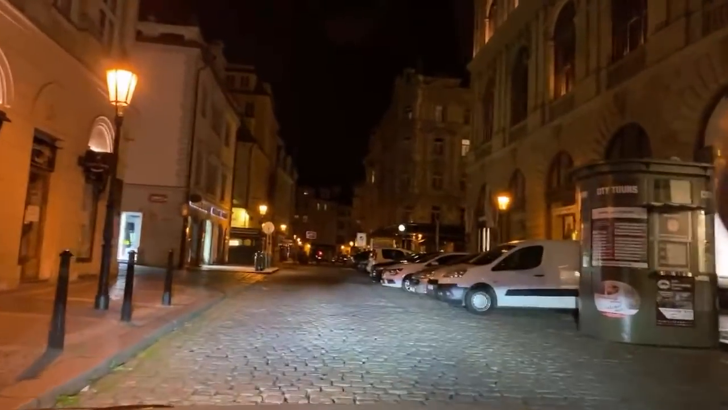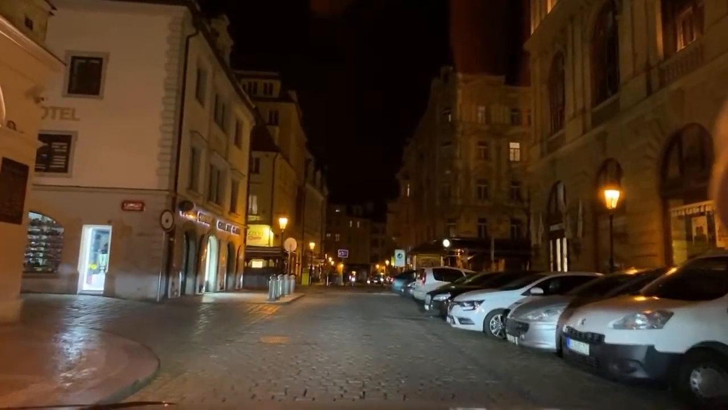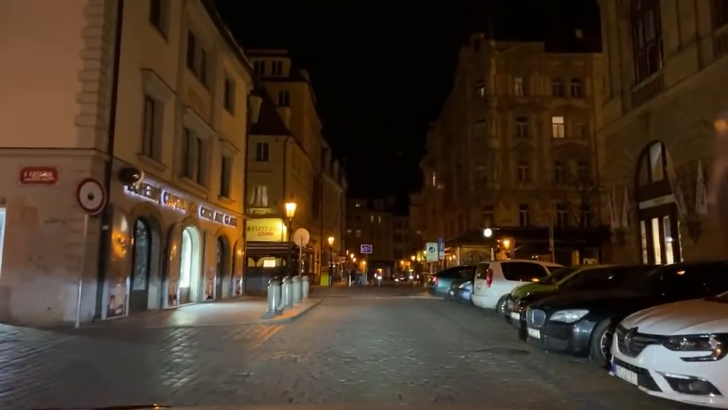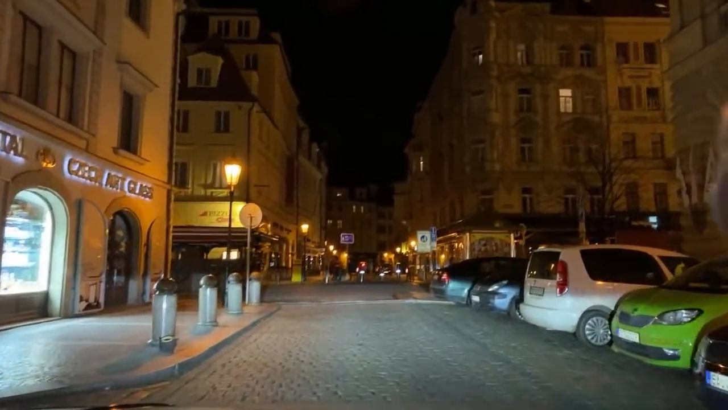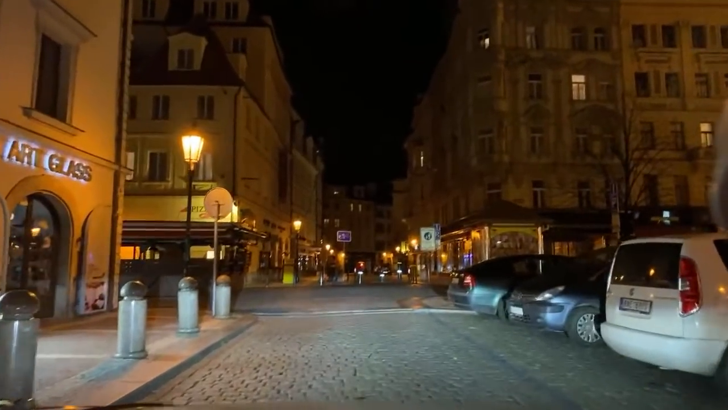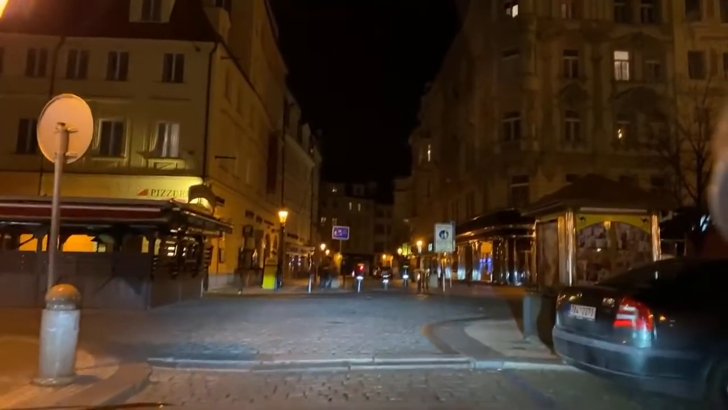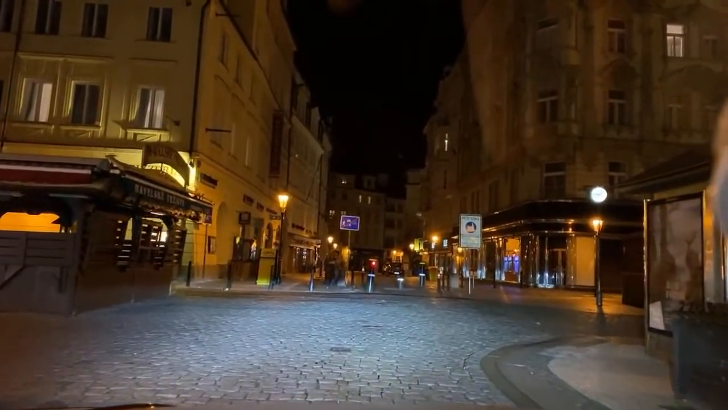And when I say packed, I mean packed. Even at this hour, obviously now it's 9 p.m., there would be flocks of people crawling through here. But right now there's nobody here. It's completely deserted. You can even see that most of the lights in the buildings are turned off because there are not too many people living here.